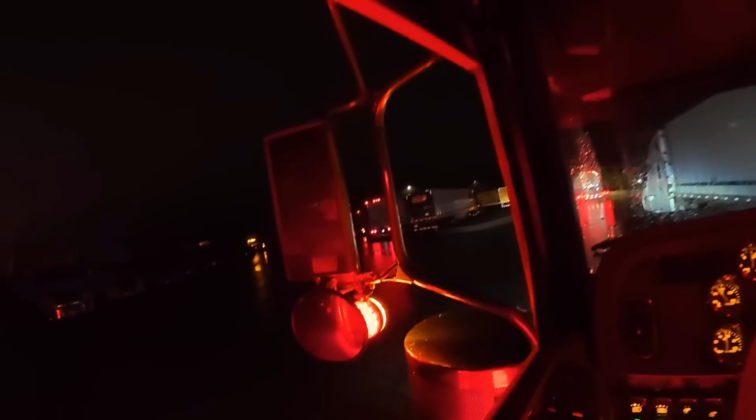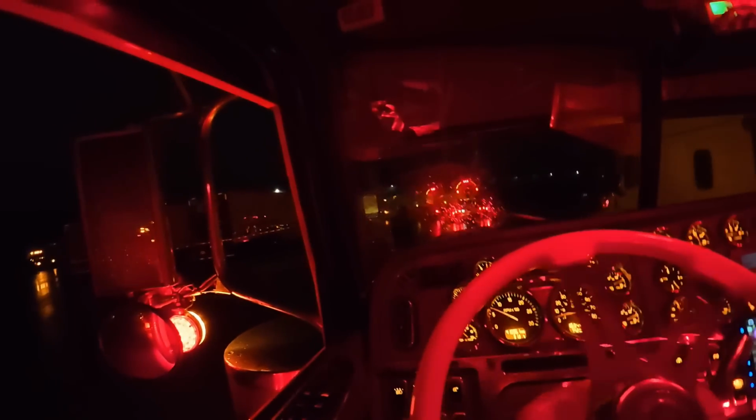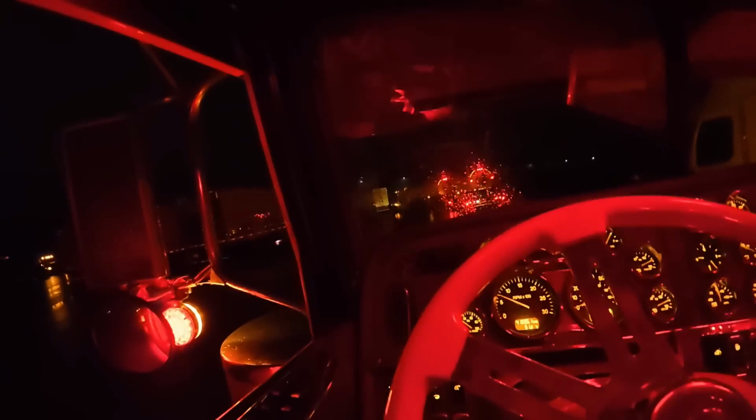Oh yeah, she's full. Alright, well, turn the headlights off for a sec and we will jump out of here. I don't know if I'm gonna make it around that bend. Sorry there, road train, but I gotta have a gander.